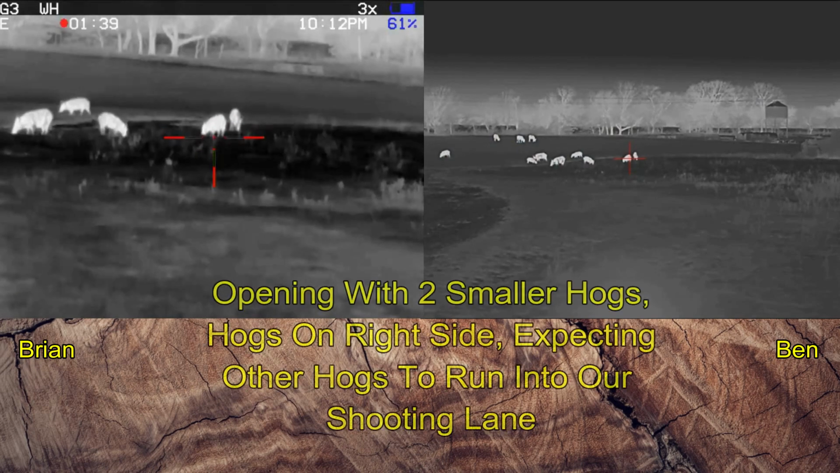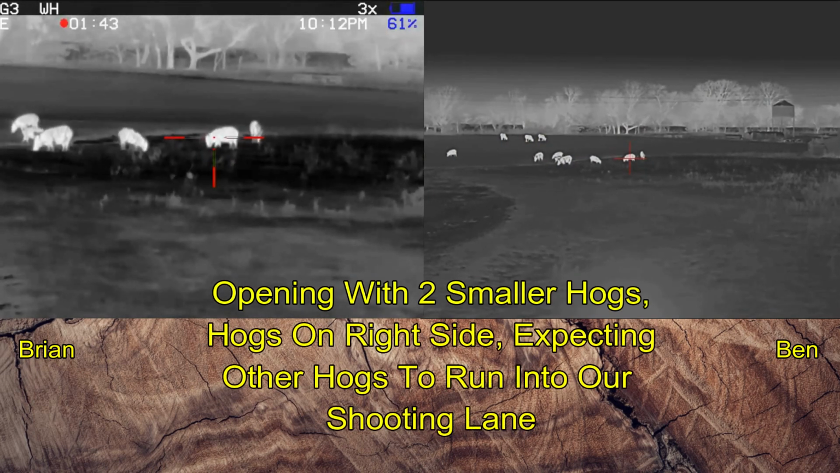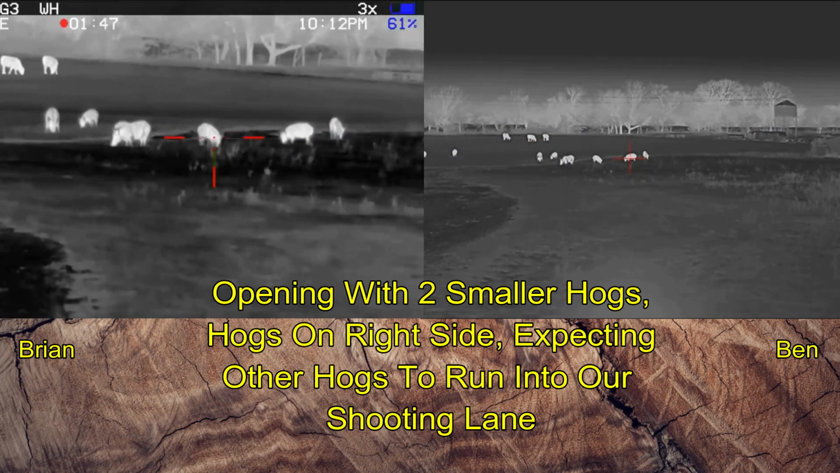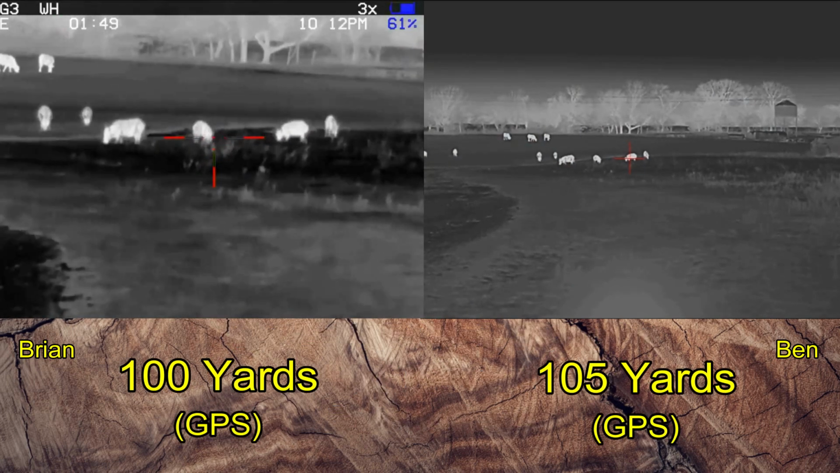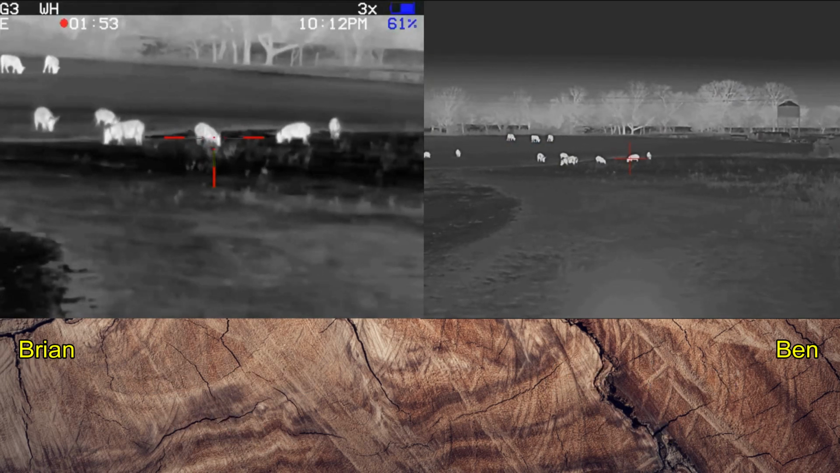Back to the hunt. I was going to take the one next to yours, but they're not both sideways. Let me take the one that's facing left. You take the one facing right next to it. Okay. Shooter ready? Shooter ready. 3, 2, 1.